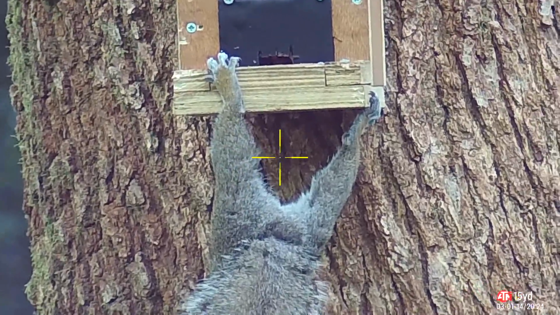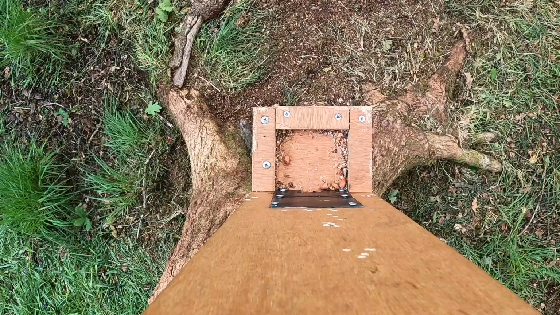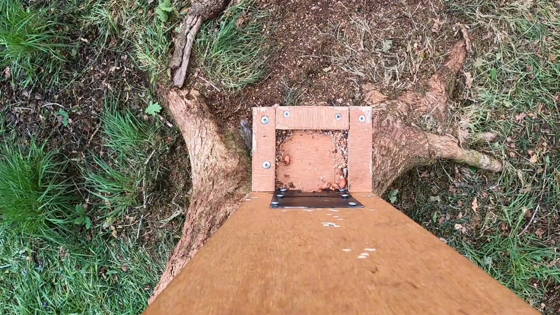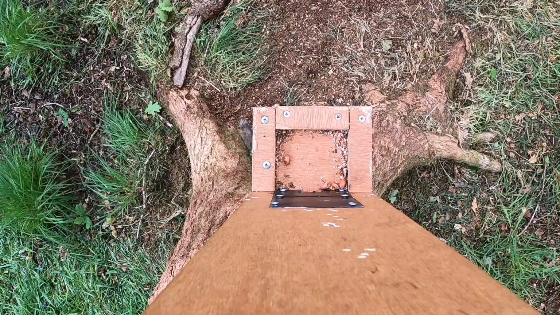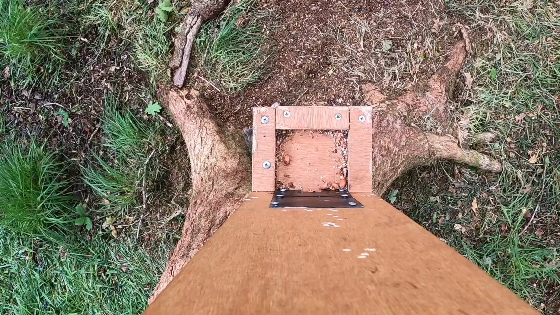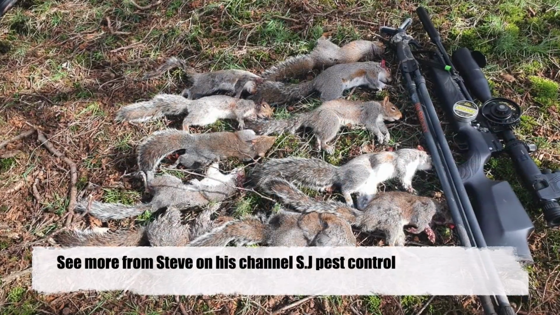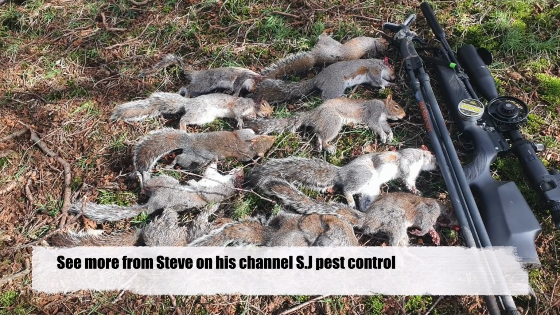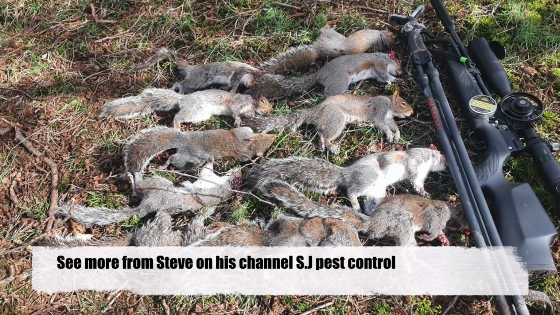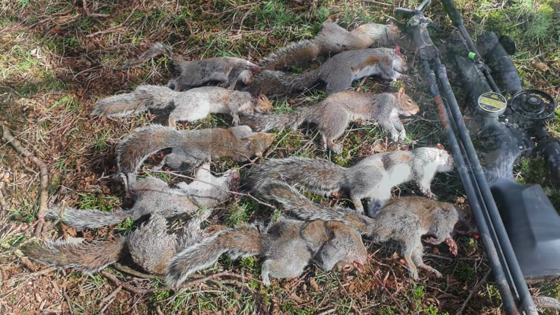I've often seen this from headshot squirrels, almost 10 seconds that squirrel hung on for, like a scene from Cliffhanger, but it was definitely a definitive headshot as it barely moves once it's on the deck. And that was some of Steve's fantastic session that he had there. As you can see, he had many more, but head over to his channel SJ Pest Control to see one of Steve's latest videos out this Friday, which he tells me is his best squirrel video to date.